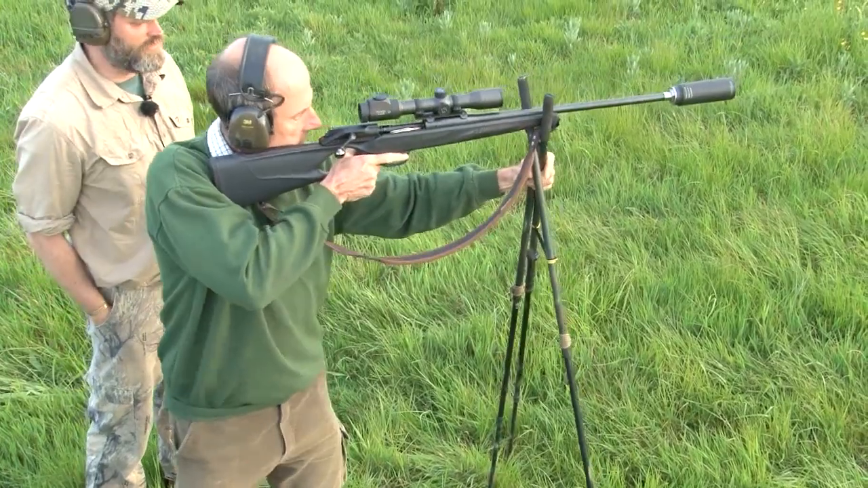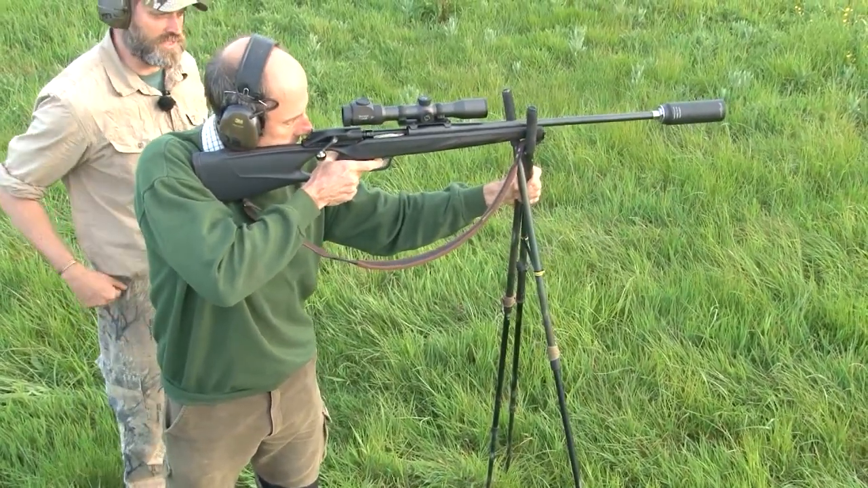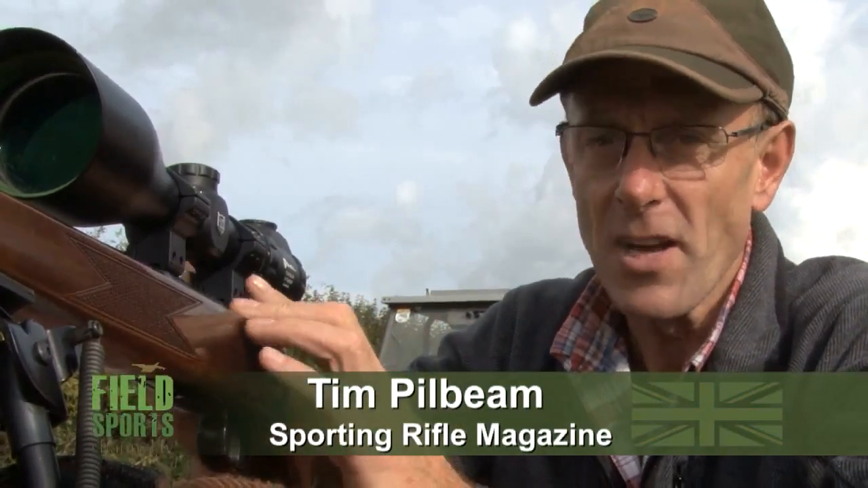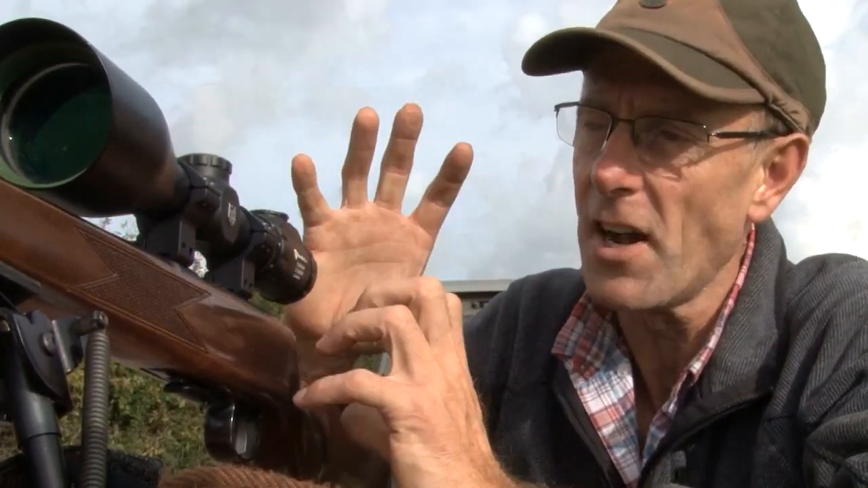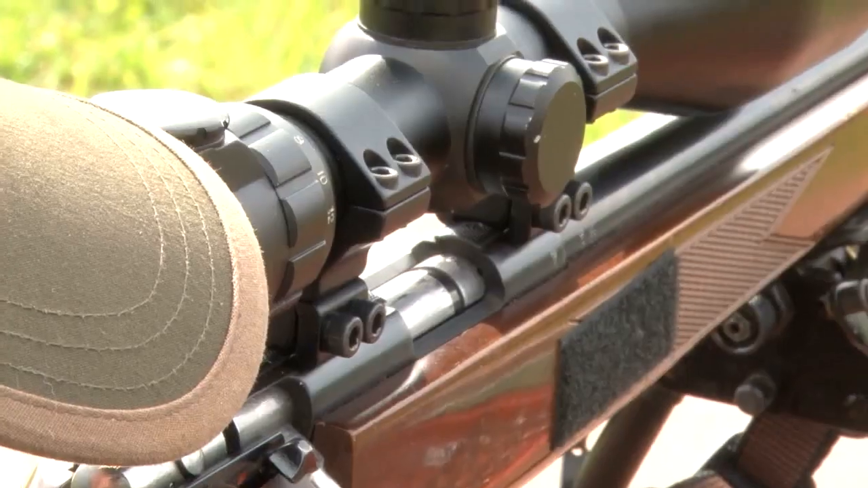Tim Pilbeam experienced this firsthand with a rifle he'd been shooting for 5 years. Very, very good quality rifle. I had to change the barrel, the moderator, and what it was in the end is actually the mounts had come loose. And it was such a simple thing. I was so cross with myself, so I popped the mounts off, retightened them, checked all of them, put it back on again, and it was back to where it should have been.